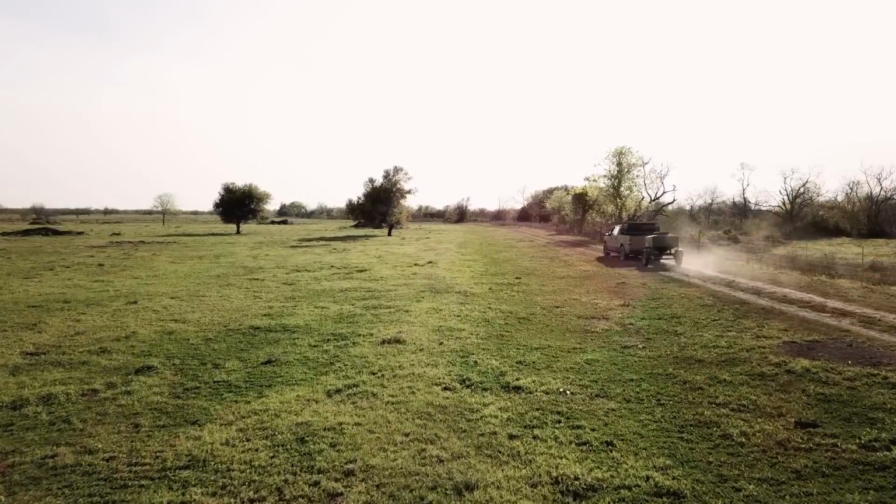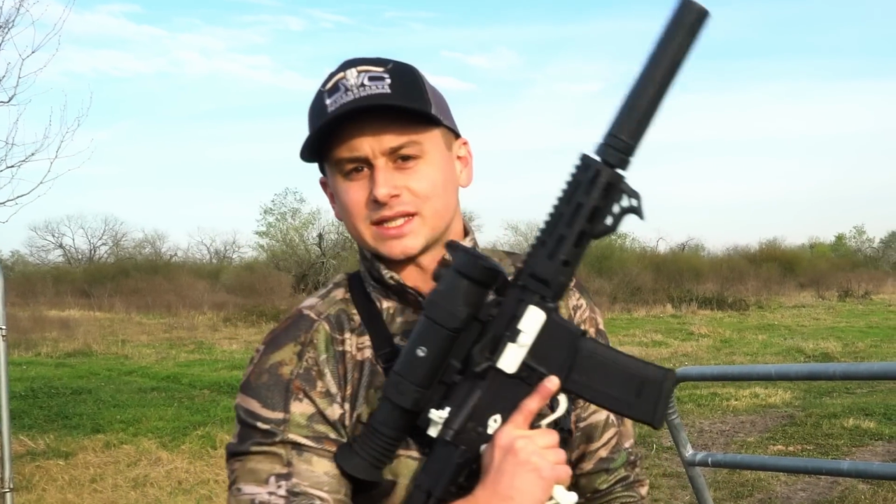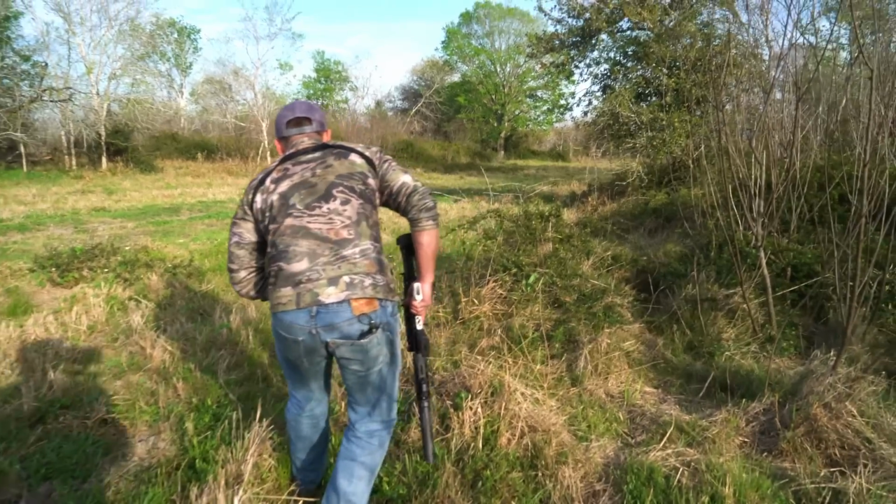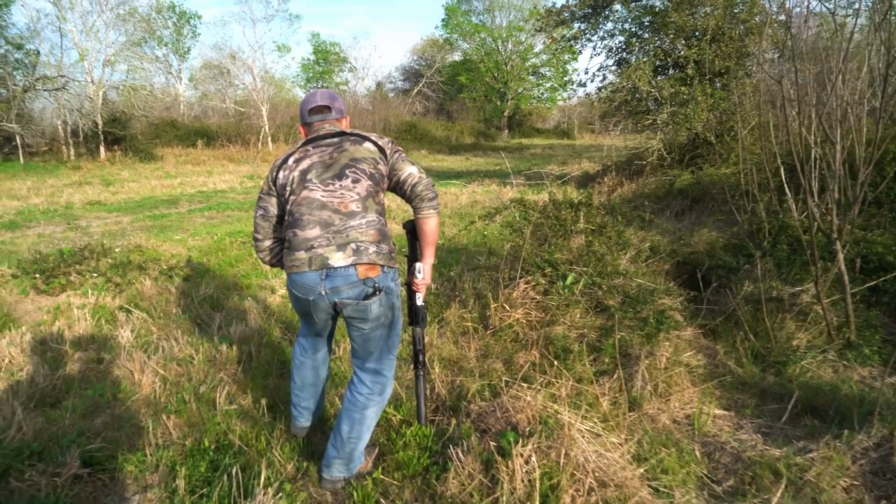We saw a bunch of pigs out at this feeder. They're probably about 200 yards away right now, so I'm gonna take the PDW and try to go get on them. And then we're still gonna rush and try to get in the stand, so we're gonna see what happens.